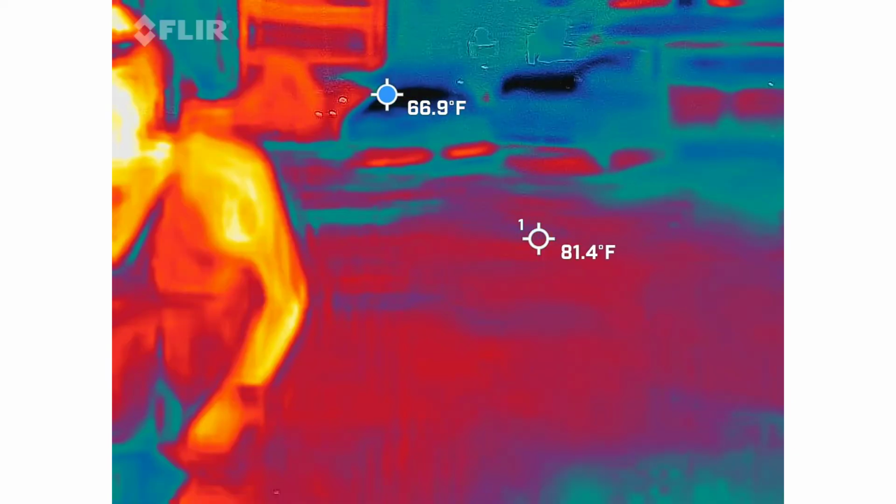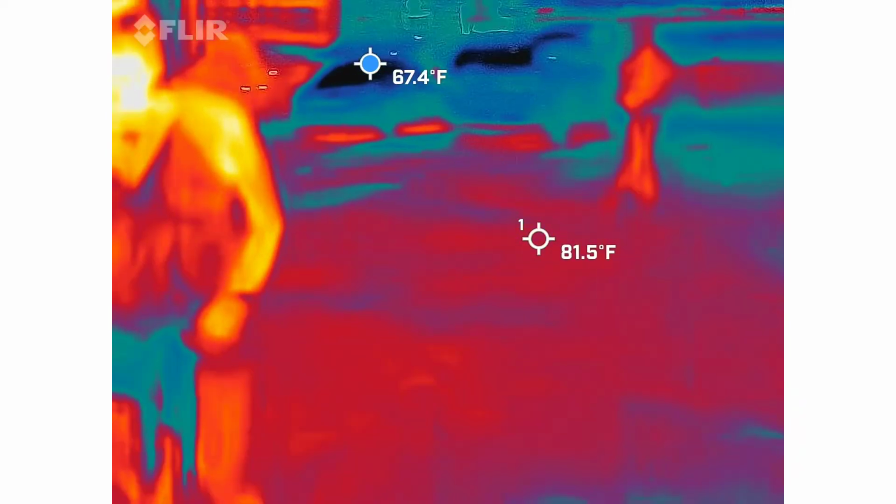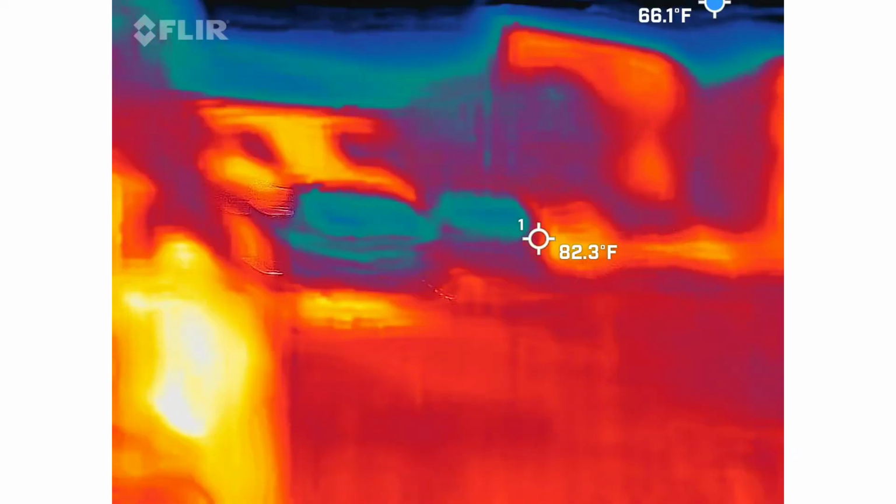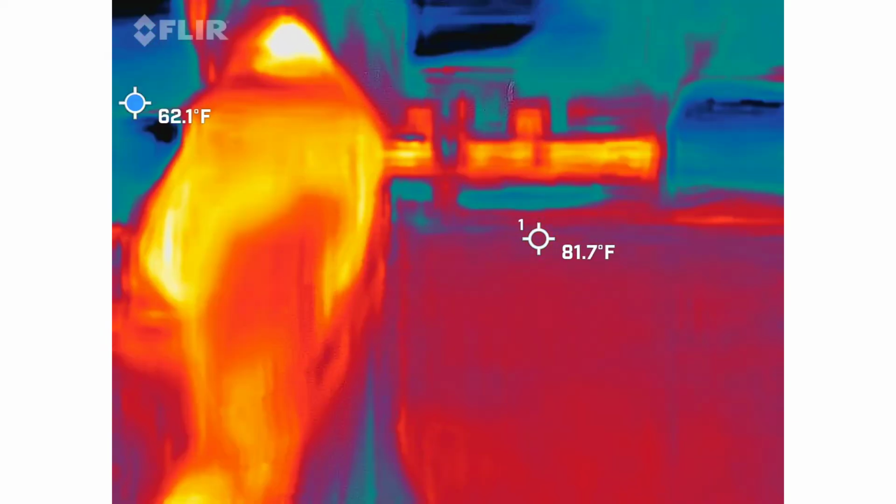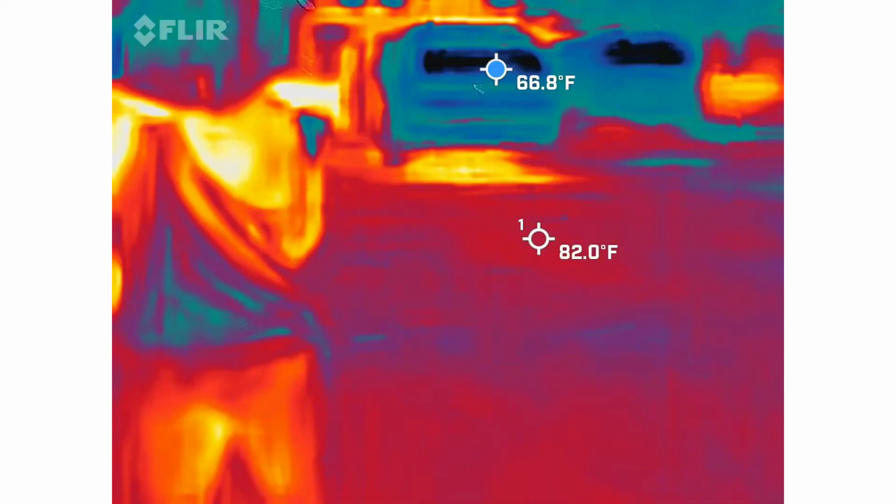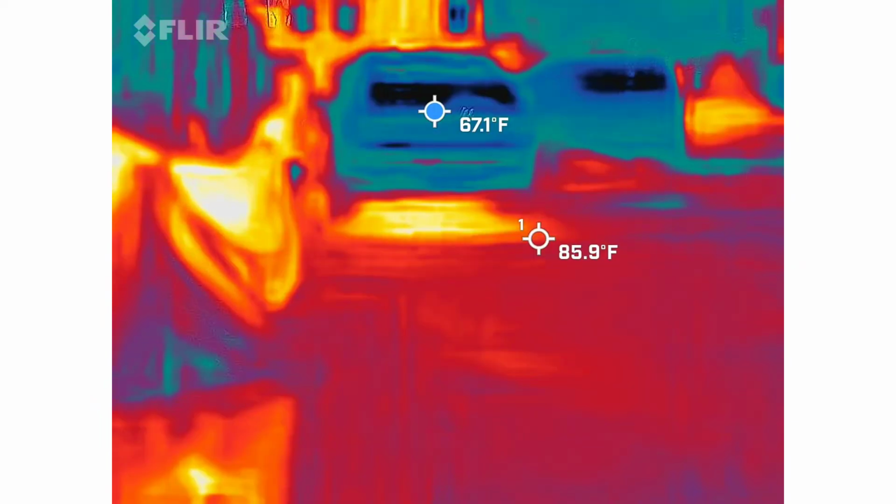I don't know. Well, you got me in the picture, so what do you see? I'm supposed to have somebody in the picture. I'm in the picture, right? Yeah. I'm supposed to. Whoop! I almost broke my ass. I need somebody in the picture for the heat signature. There's a book.